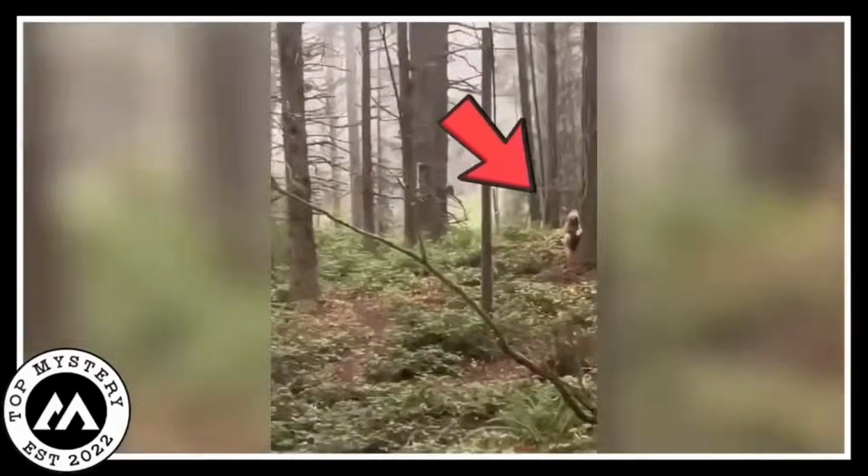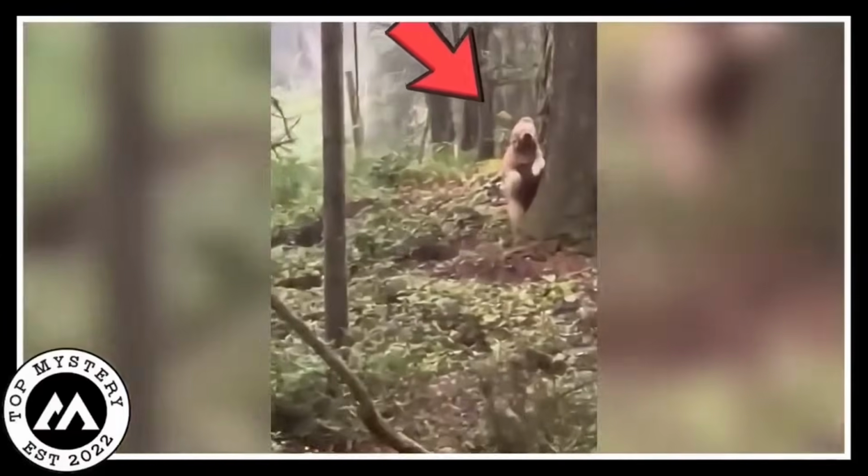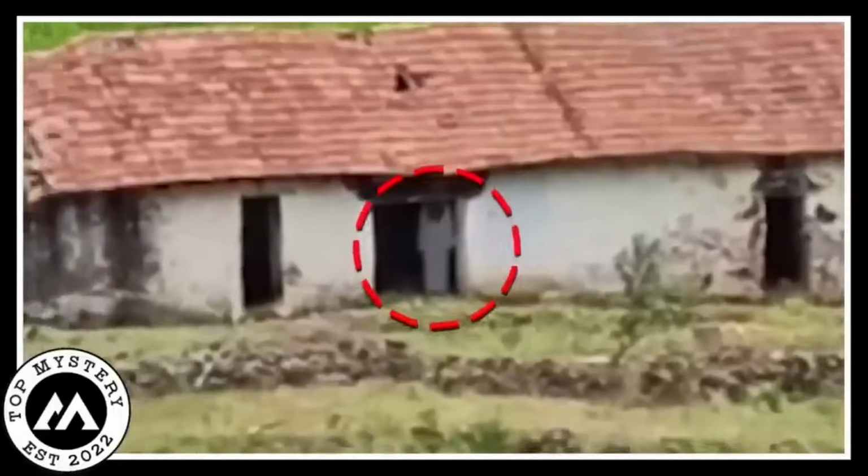Oh my God! Get ready to be spooked. We've got a bone-chilling compilation of the most bizarre and eerie sightings just for you. From Bigfoot trapped in cages to spine-tingling encounters with skinwalkers, we're about to dive into a world of unexplainable terror. Brace yourself for the creepiest hour you've ever experienced.